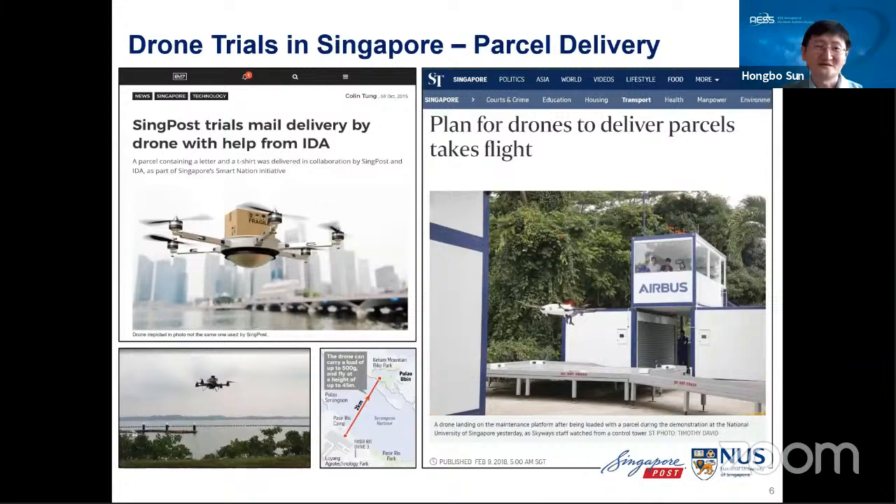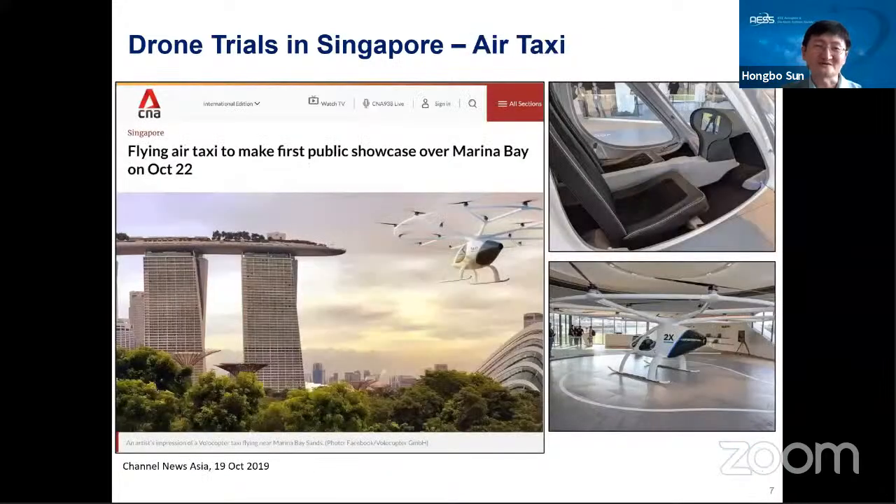it can be much easier. Another trial in Singapore about 1.5 years ago was the air taxi. The company showcased it in the Marina Bay area of Singapore. So maybe after a few years, the air taxi can be a popular transportation mode.